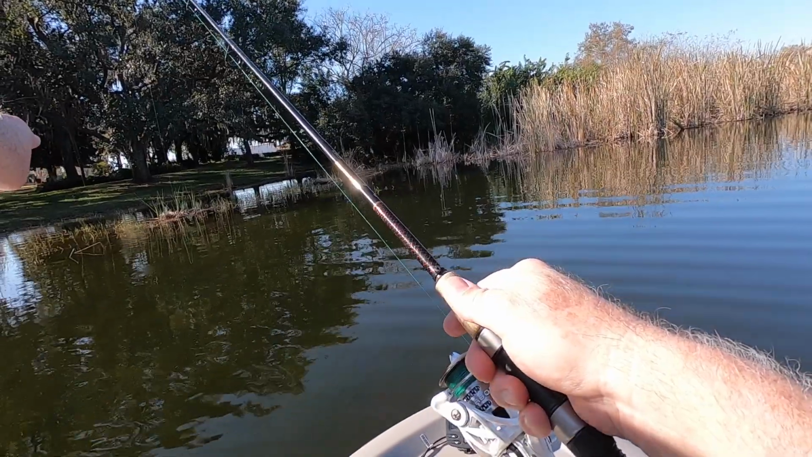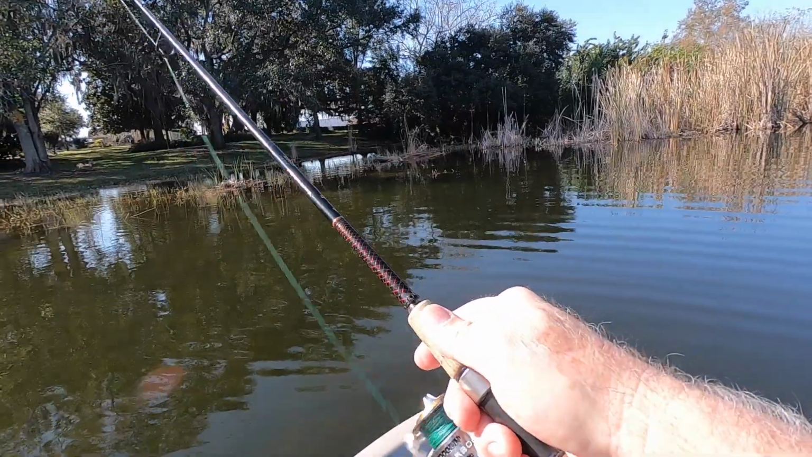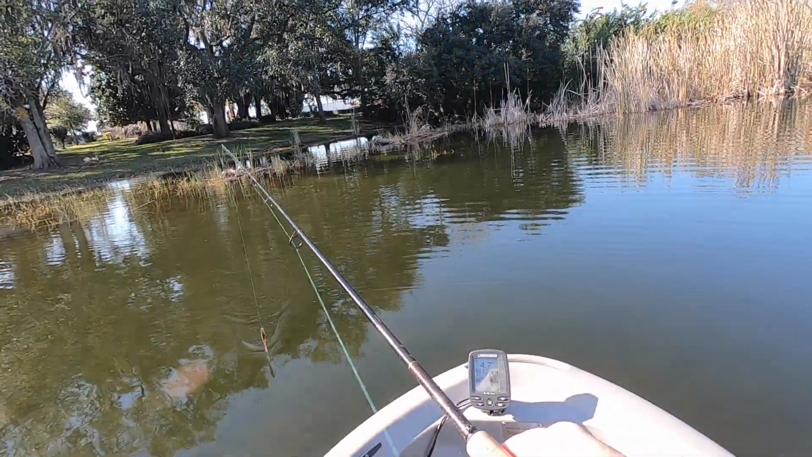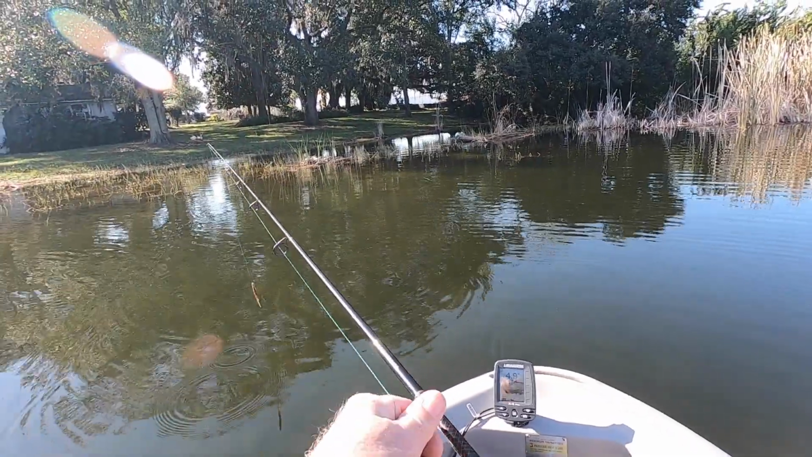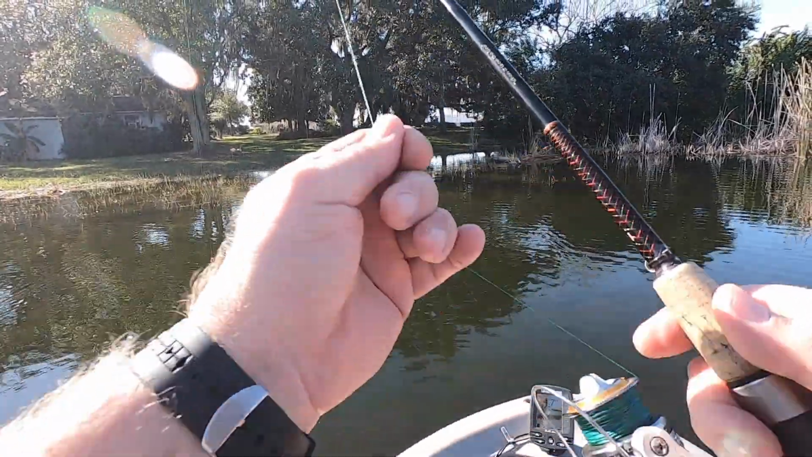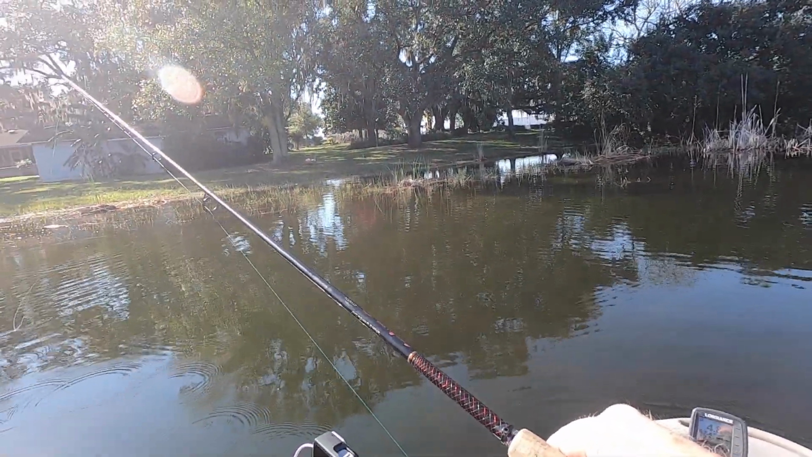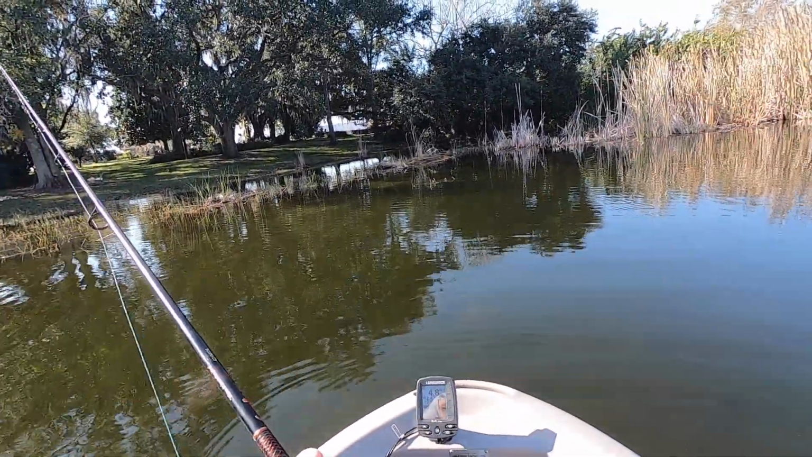See them right by the weeds edge? There, see him now, yeah. There's two of them together. Yeah, there's two. Try throwing there if you want. They don't seem to be interested in this thing. Now they turned, they're coming back out. Like, I don't want that thing, whatever that is. See them over there? There they are. Well, there's another one. A couple of them right here in front of us.